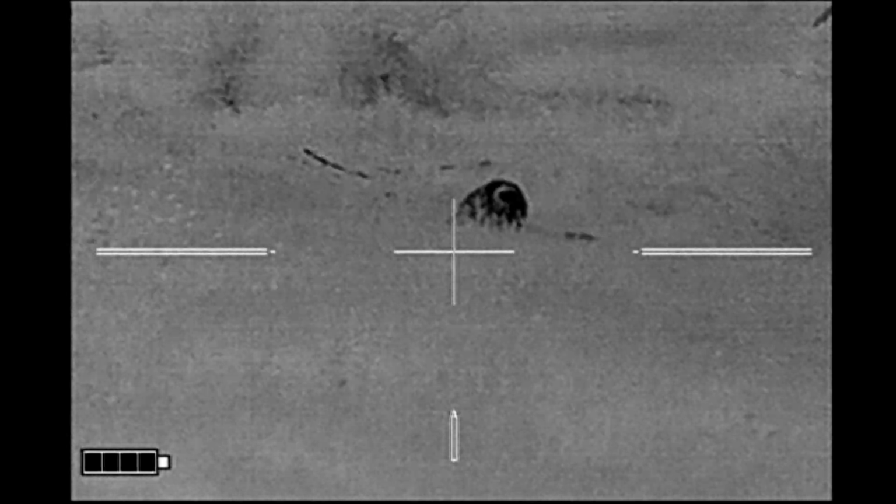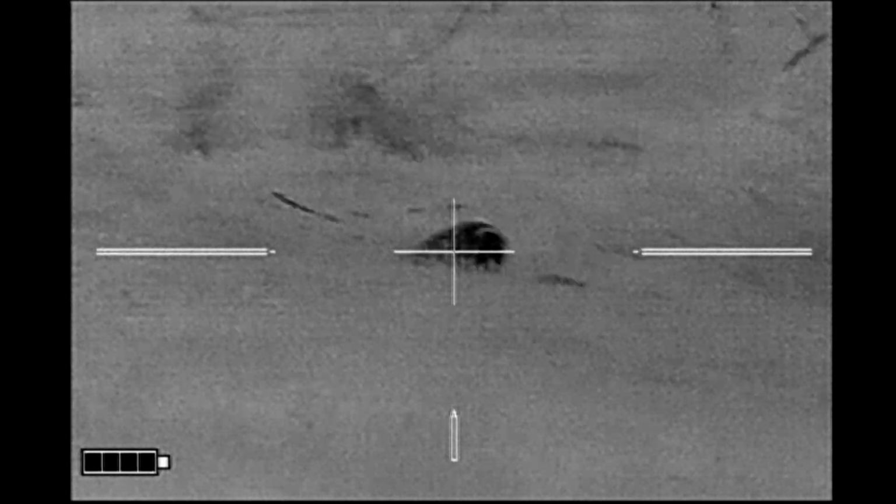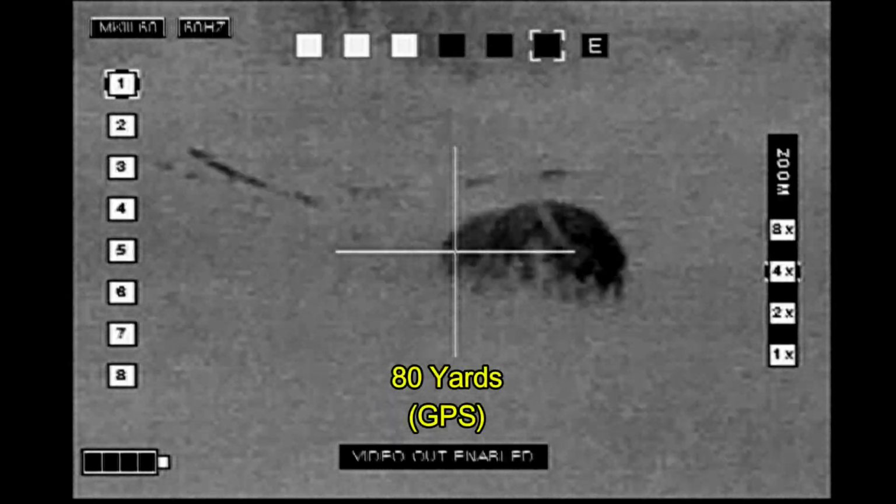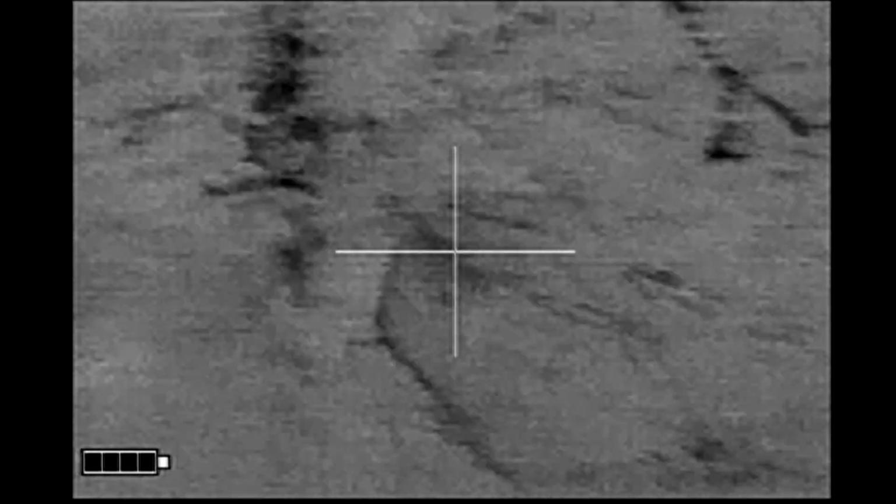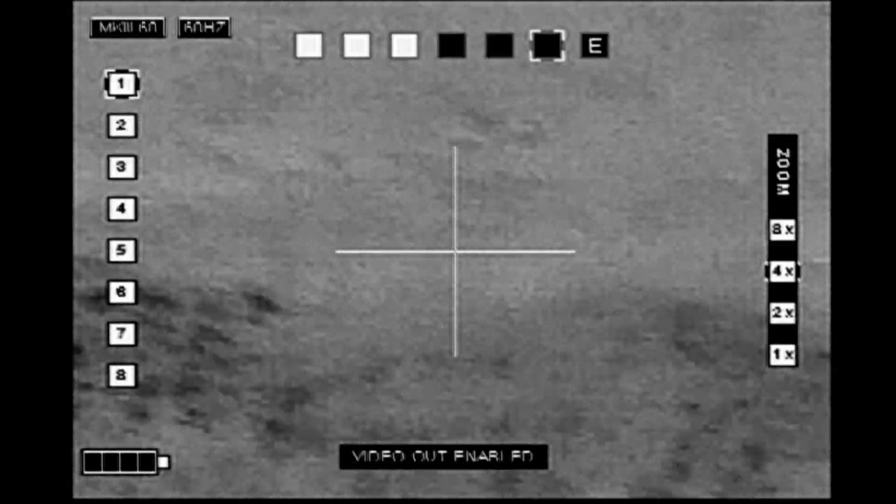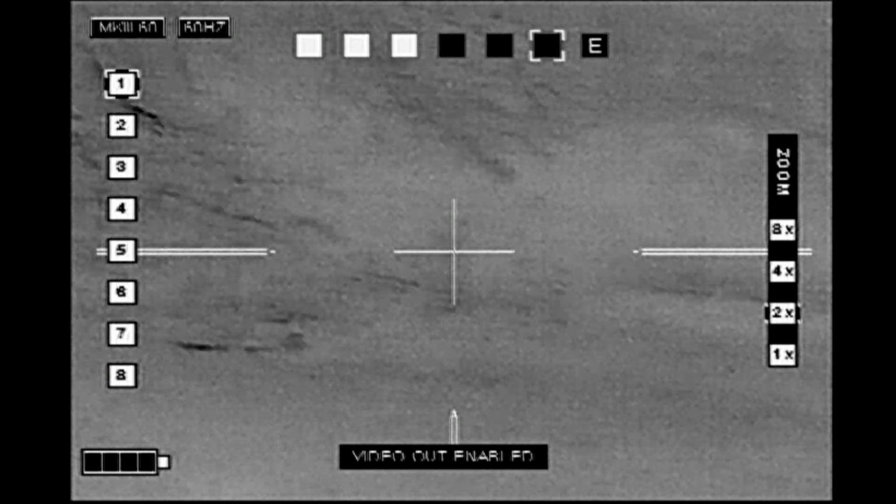I'm getting settled. I'm just about ready to go. I know Ben's going to shoot when I shoot. All right, here we go. And very quickly Ben follows up. And I'm scanning looking for hogs. One little piglet runs by, and I don't see anything down my shooting lane.